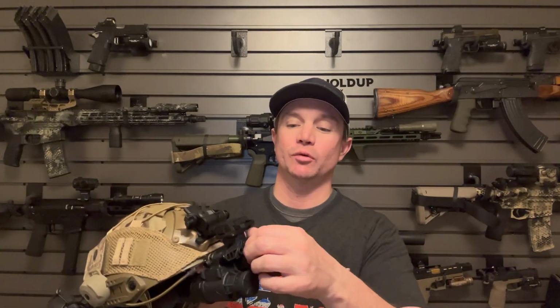The other thing with your night vision is understand the features of it. So this one has manual gain. You turn it on, you use this knob for everything. This is again the Rix Tactical RNV31. It has IPD stops. You want to be able to set those. IPD is interpupillary distance. You want to be able to set them so that they're the right distance away from each other for where your eyes are.